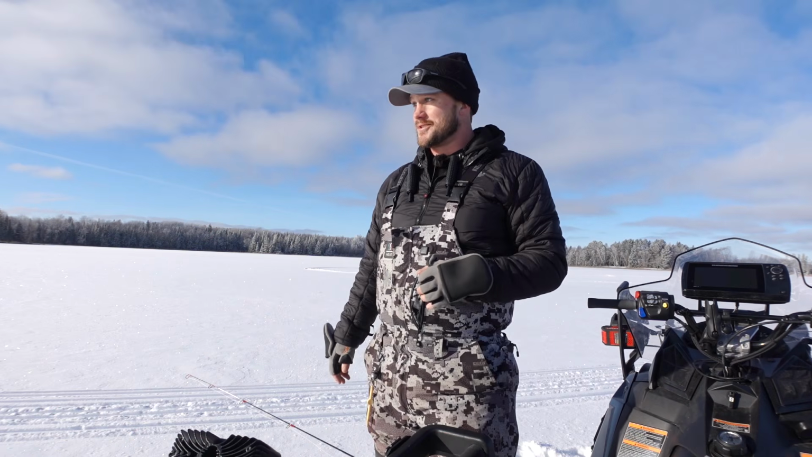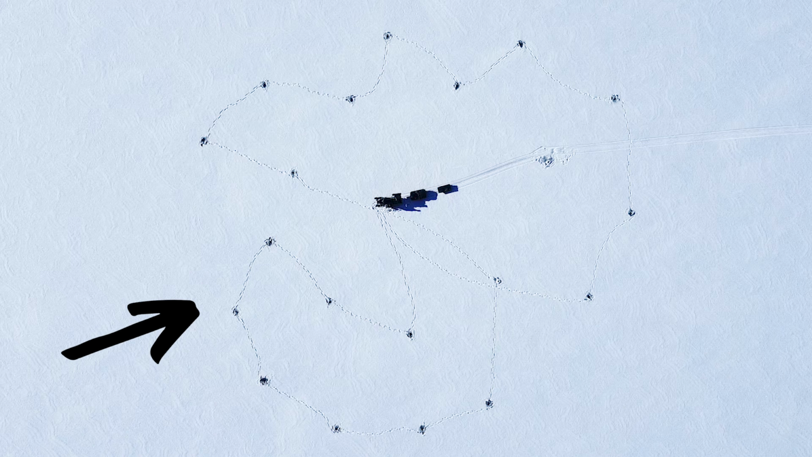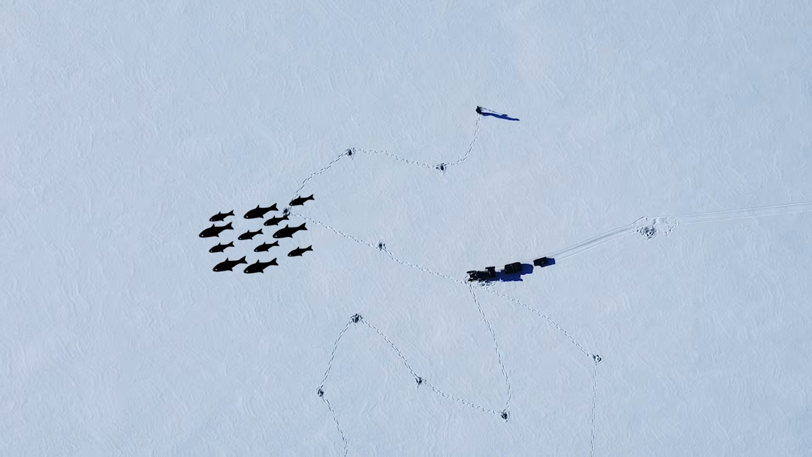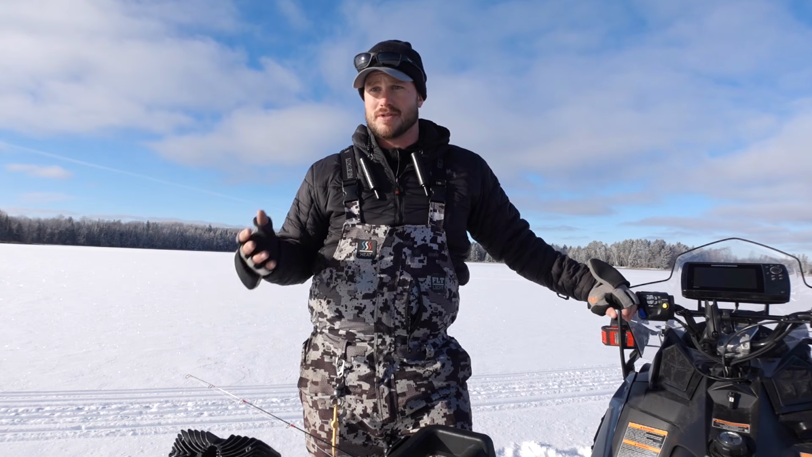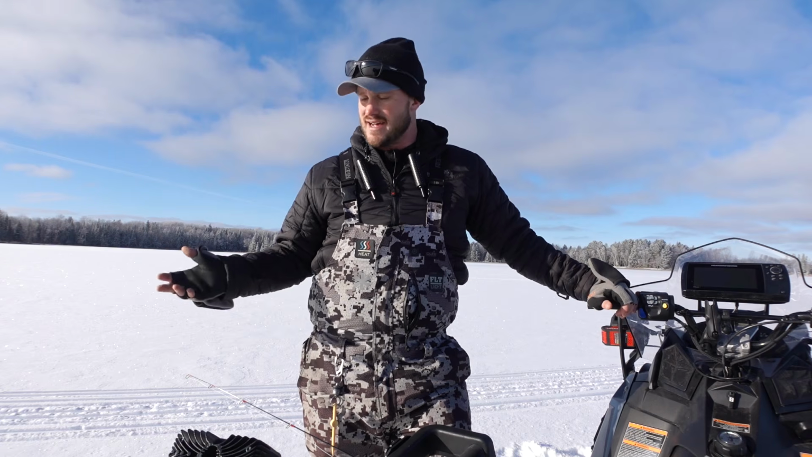All right, so we're able to kind of track down that school of fish. You saw my grid is kind of back behind me over here. These fish weren't too far off, but you know, when I drilled those holes, those fish kind of spooked, which you will often see, especially when we don't have a lot of snow right now, but as we get more snow and the ice gets thicker, that's going to happen less and less.